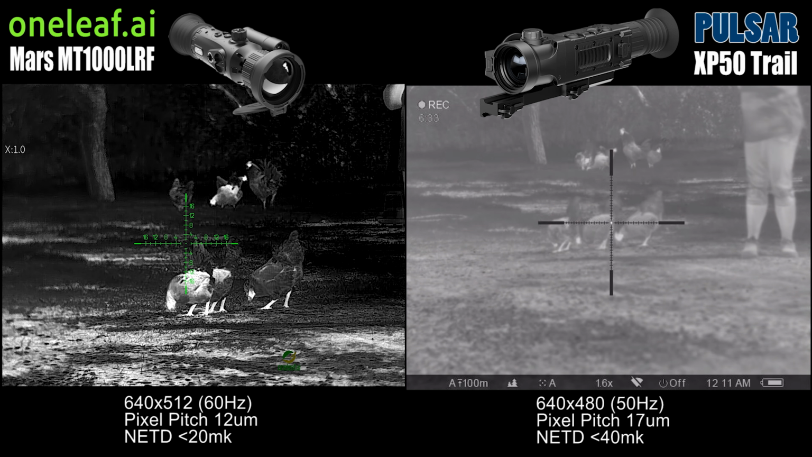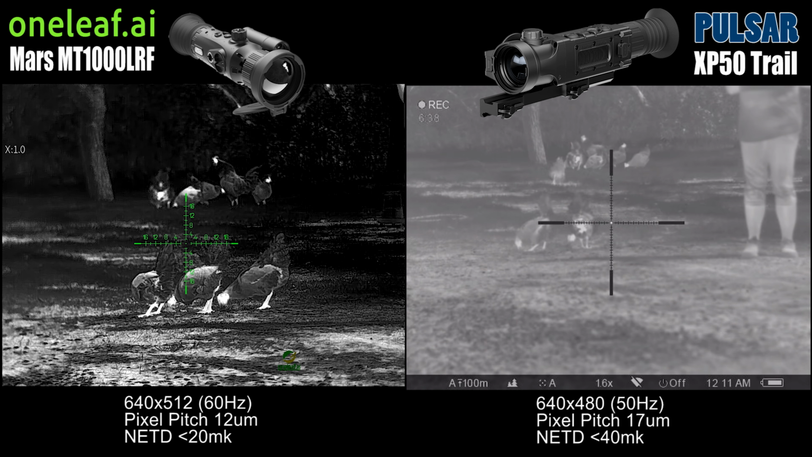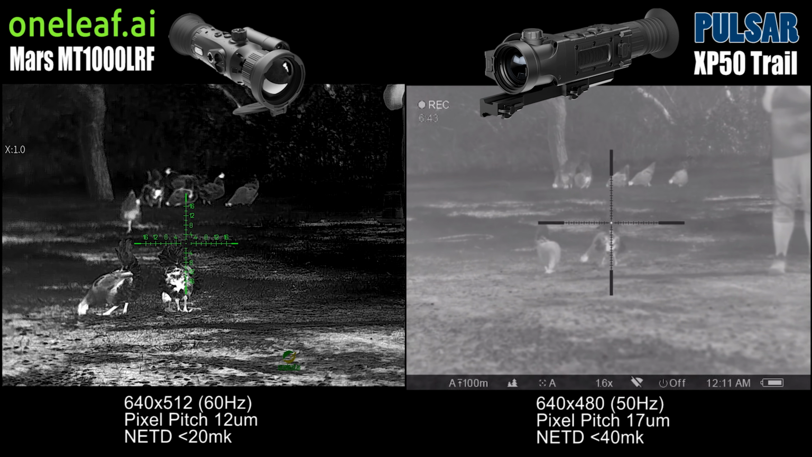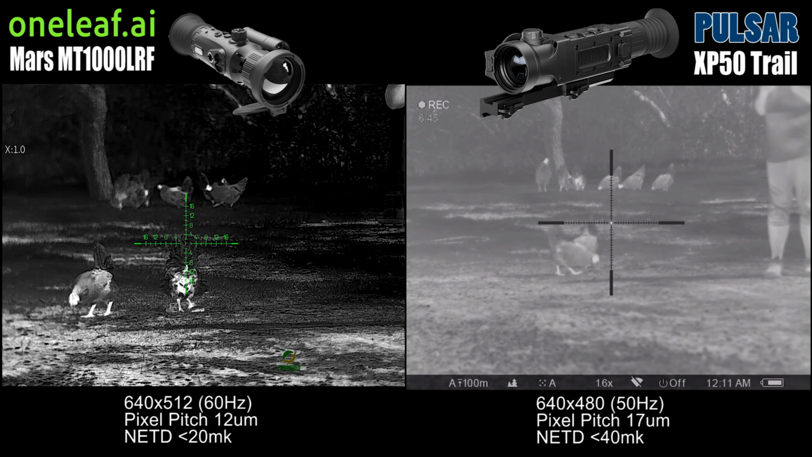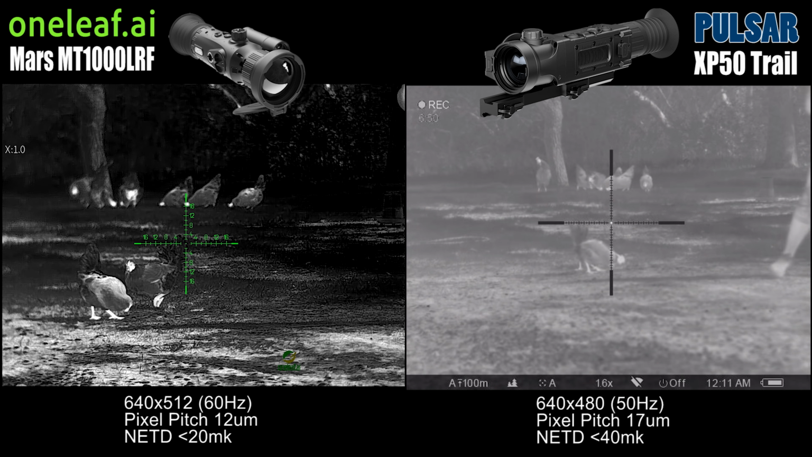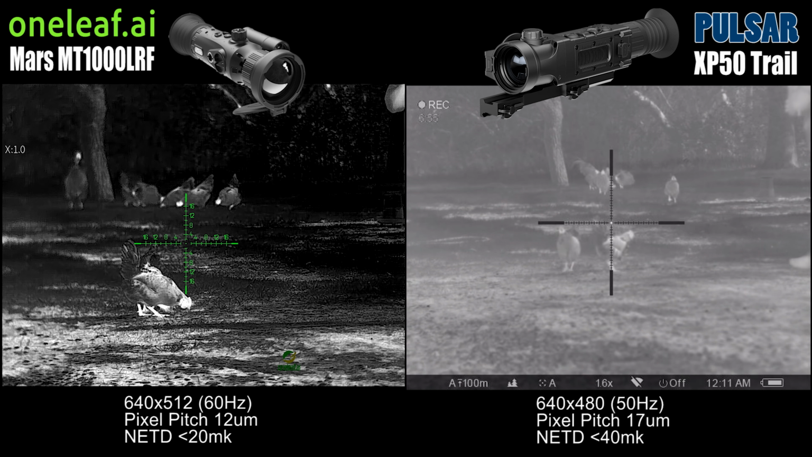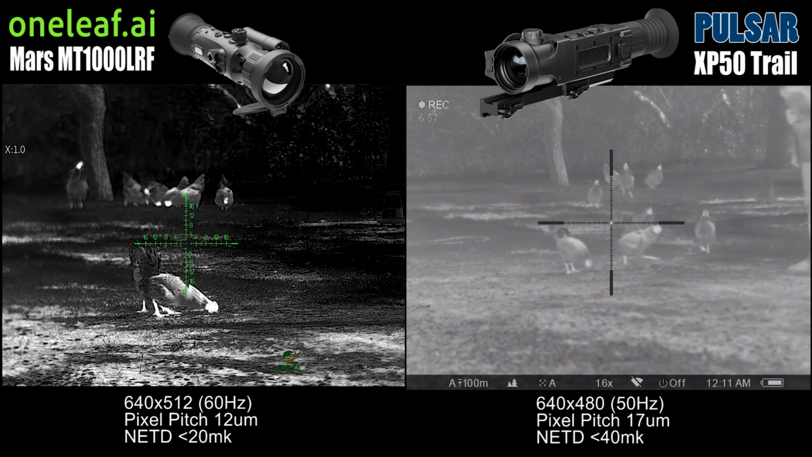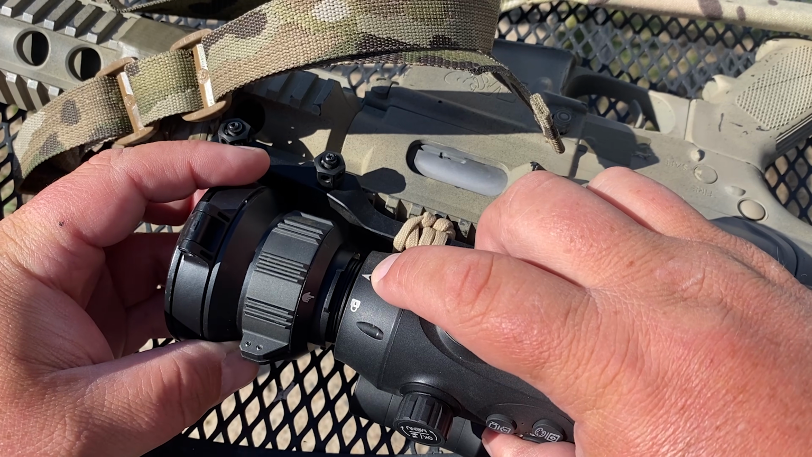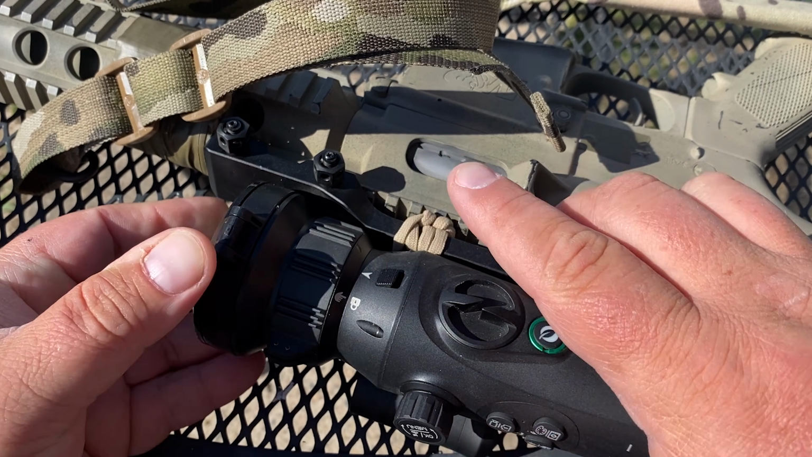So that is something with the XP50, the older technology. There was a lot of back-end computer stuff that would happen that would interrupt your view of the target. It would just do automatic focuses every minute or so to keep on track so it wouldn't have double or triple images like we saw a minute ago. But the newer technology seems to have gotten past that. It's just a smooth, continuous flow of footage. Stand by for a full review process on the new Oneleaf AI Mars MT1000LRF.